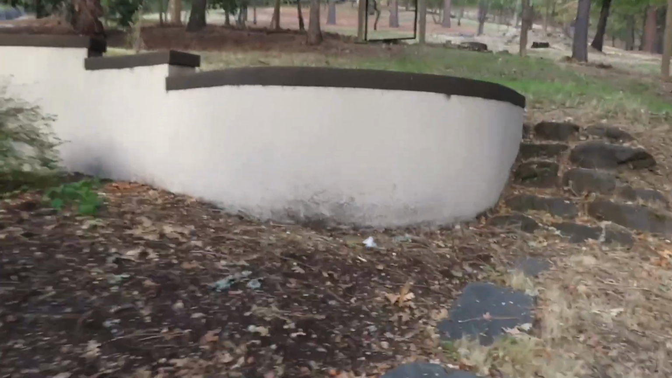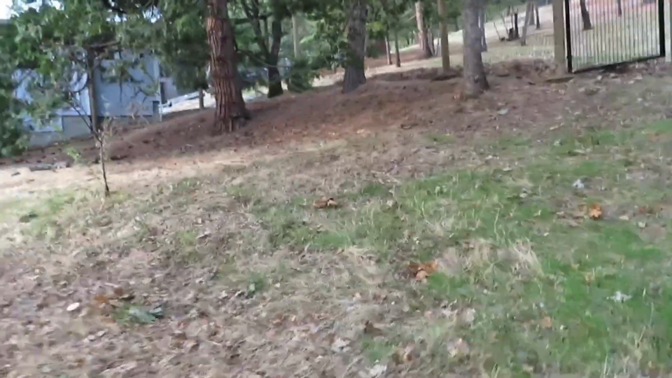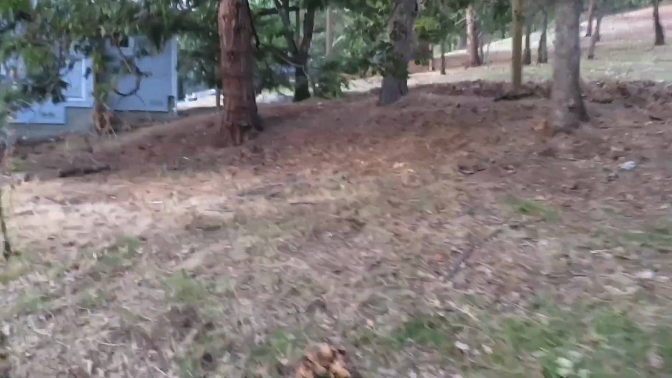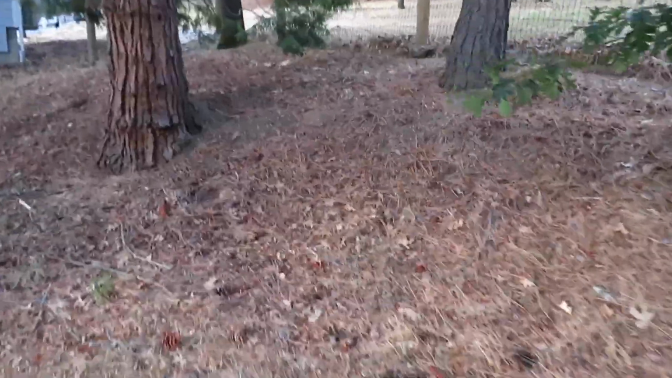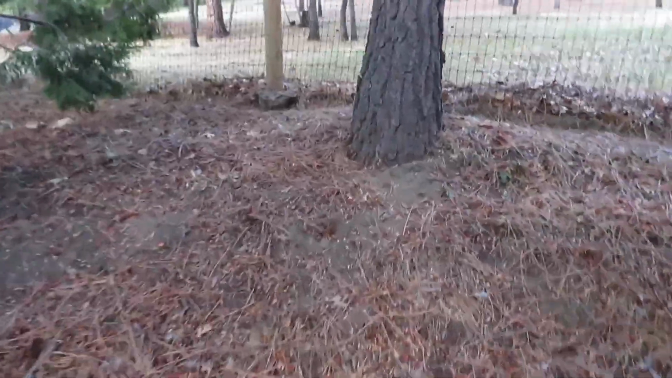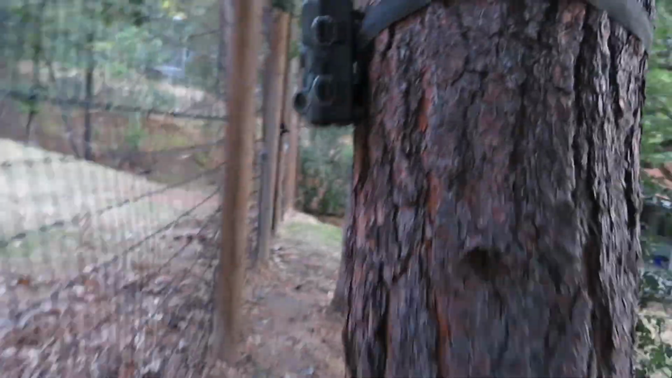Alright guys, it is time to check the camera trap before I go to school. This is the third morning after the third night of having it out with it successfully filming. Fourth, but the first one, it wasn't actually filming. Squirrel on that log. Or stump over there.